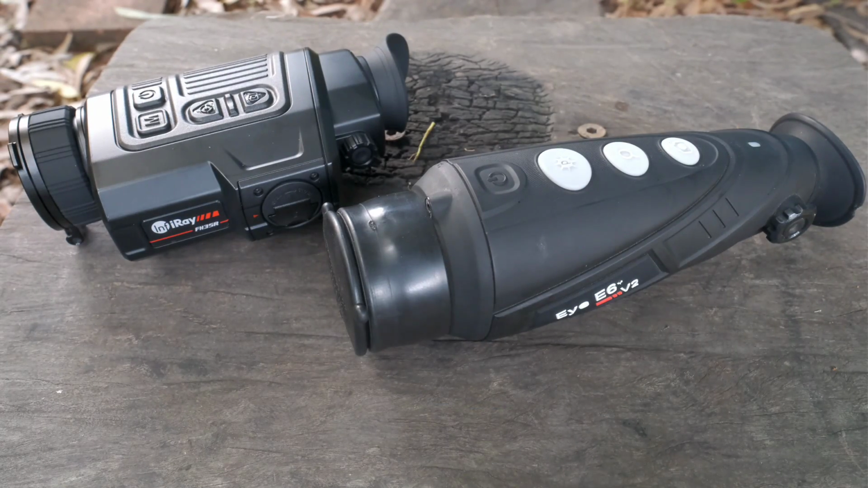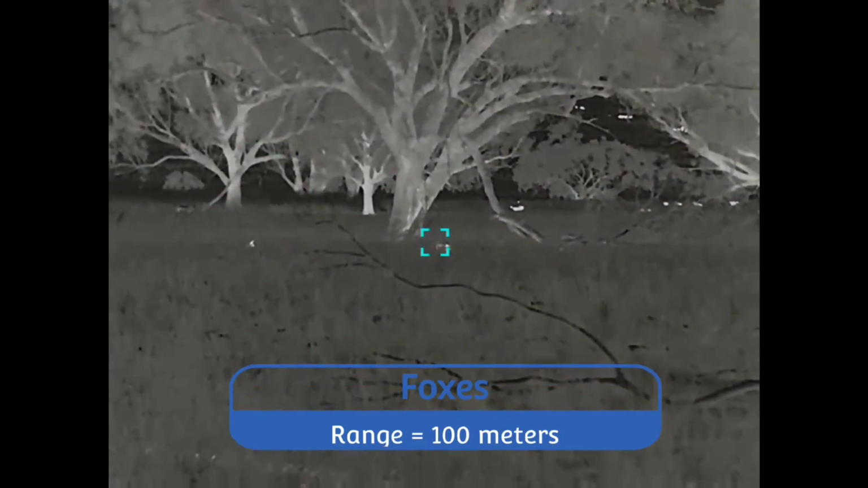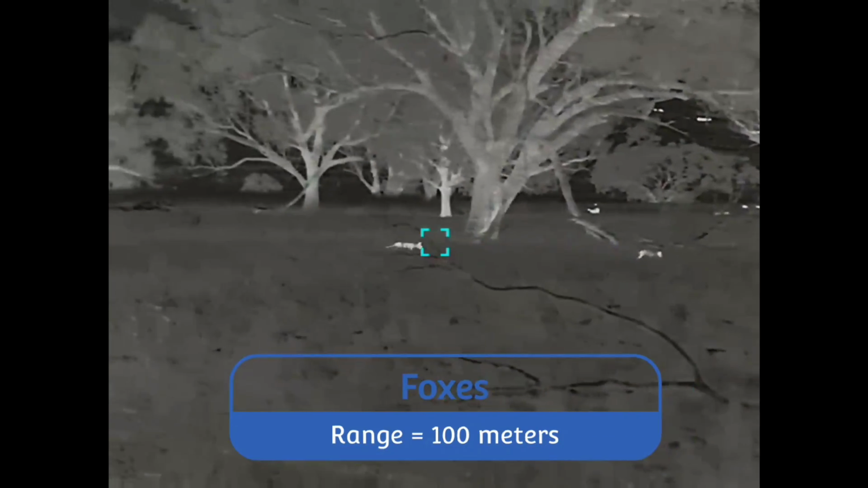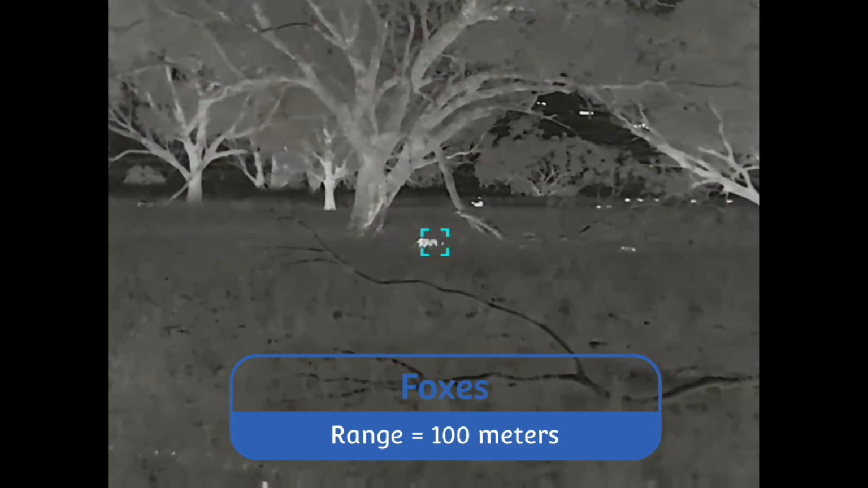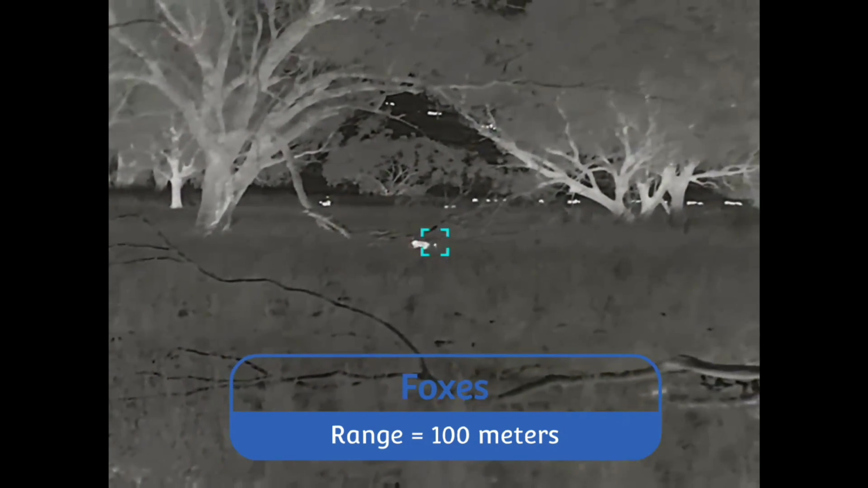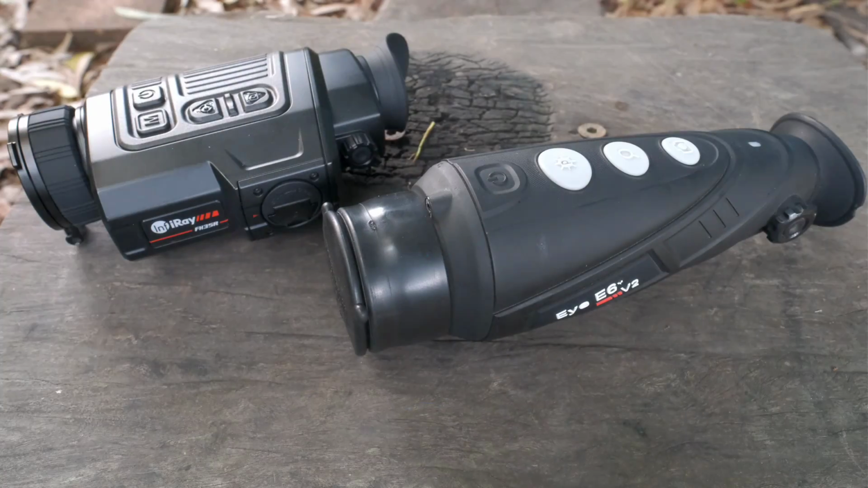Where they differ is the Finder has a removable battery and obviously an 800 metre laser rangefinder. The eyepiece screen on the Finder is now also an OLED 1024 by 768 display, and the sensor on the Finder is reported as slightly improved sub 35 millikelvin, whereas the E6 is apparently 40 millikelvin.